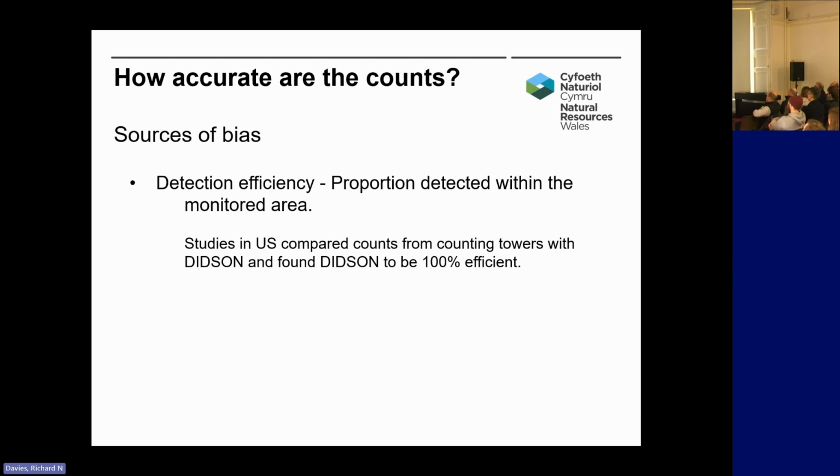They compared these counts to Didson counts, which is very similar to the ARIS, and found that the Didson was basically 100% efficient. It didn't really miss any fish, even with the high fish numbers on these North American rivers. So there was a really good correlation between the Didson counts and the counting tower counts.